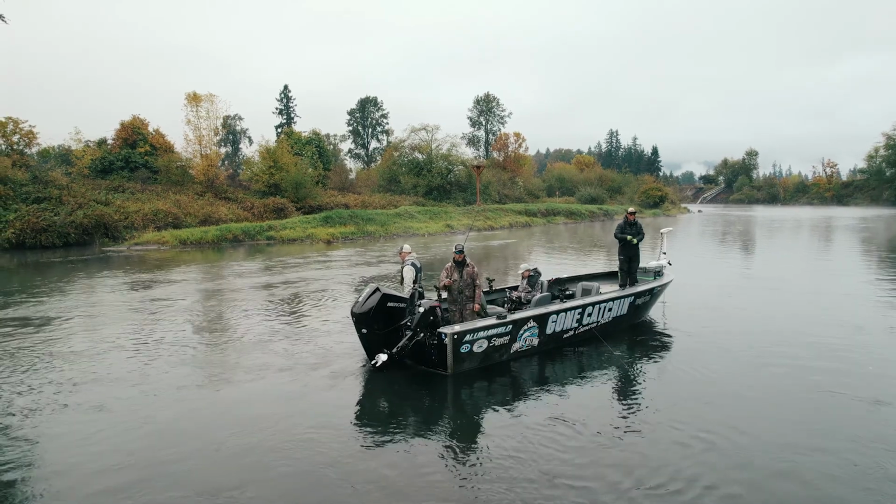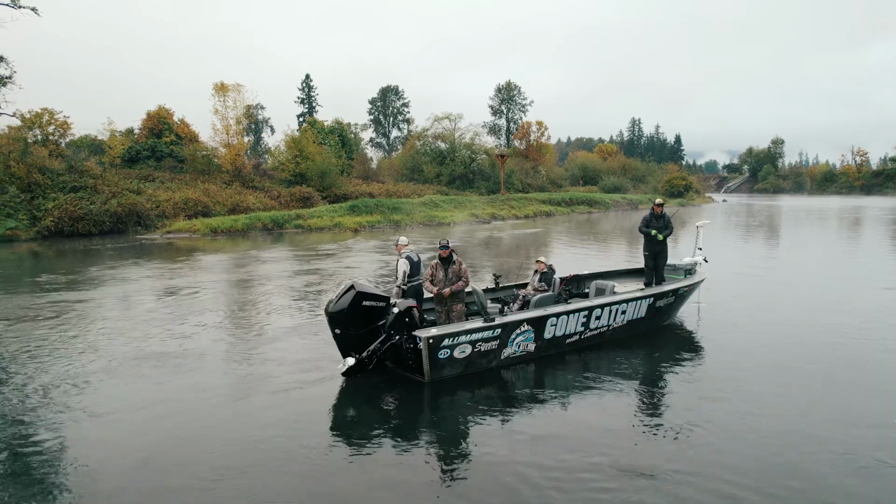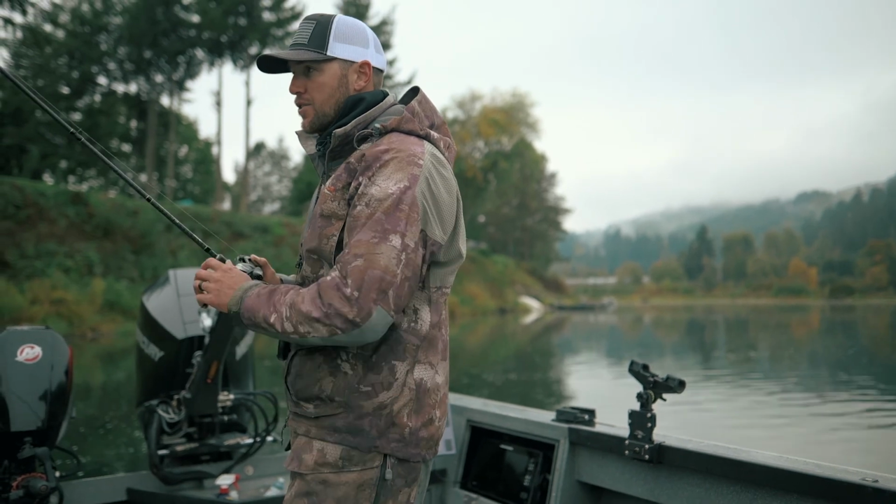I mean, for us in the Northwest, this is very similar to some styles of bass fishing, and there's no reason why we wouldn't want to utilize some of the weapons and the tools that you guys have in the bass fishing world out here for salmon.